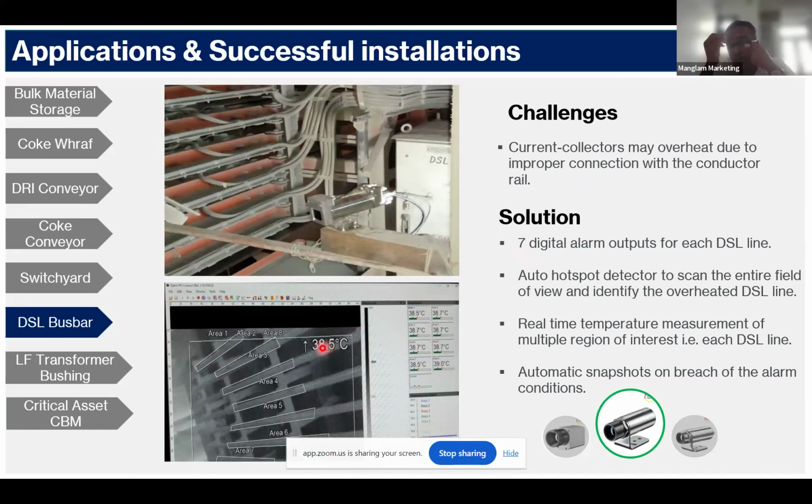That is the advantage. It is exactly like a pyrometer, but instead of one pyrometer, this one probably has 2 lakh pyrometers, because in the field of view, whatever comes in each grid goes to the detectors. There are multiple arrays of detectors being used.